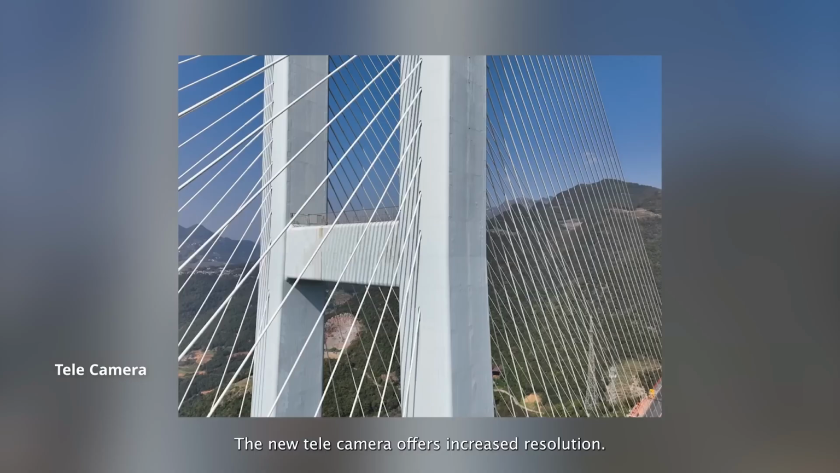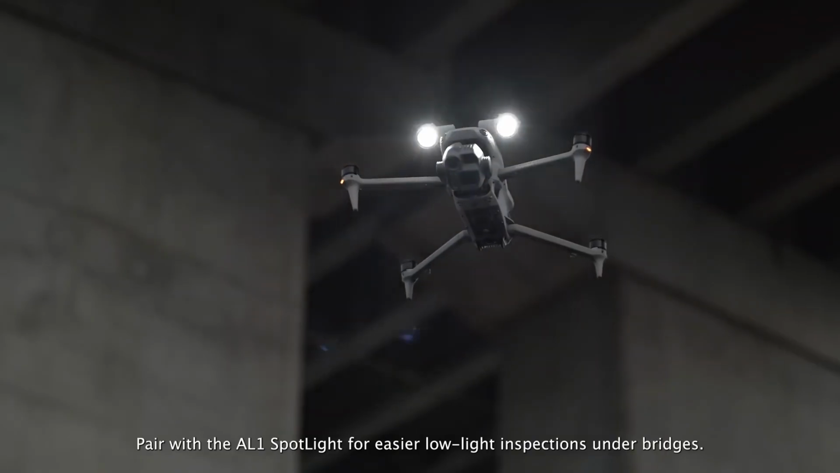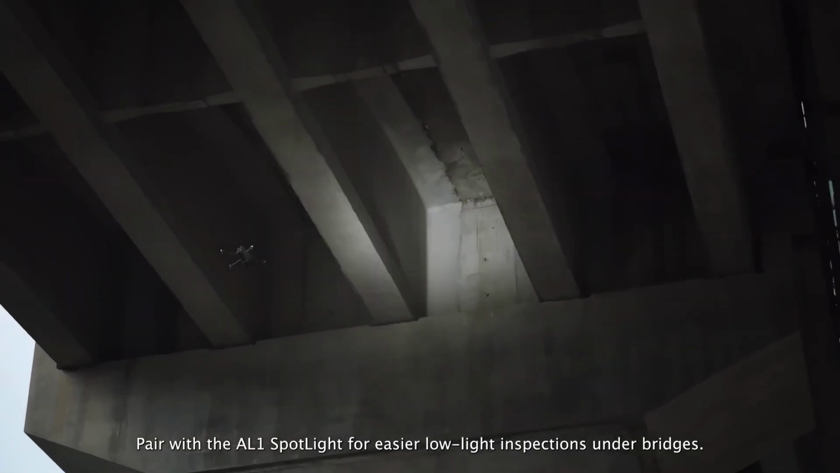The new telecamera offers increased resolution. Pair with the AL1 spotlight for easier low-light inspections under bridges.